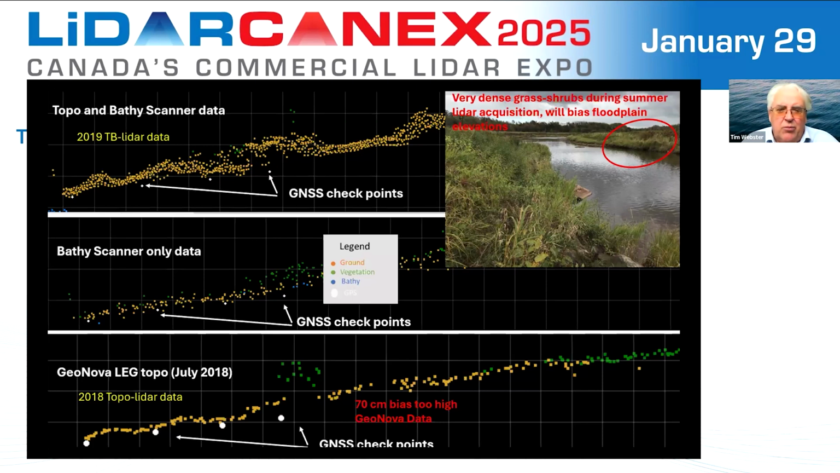And I'm also pointing out on this slide that with the dense shrubbery, the dense reeds and grasses adjacent to this riverbank, the LiDAR is not going to get through to the ground. Part of that is related to this pulse width idea and being able to resolve targets, and secondly, just the density of that grass. So we can see, for example, about a 70 centimeter bias between a DEM produced and the real ground. The DEM is biased too high when we survey in these types of conditions.